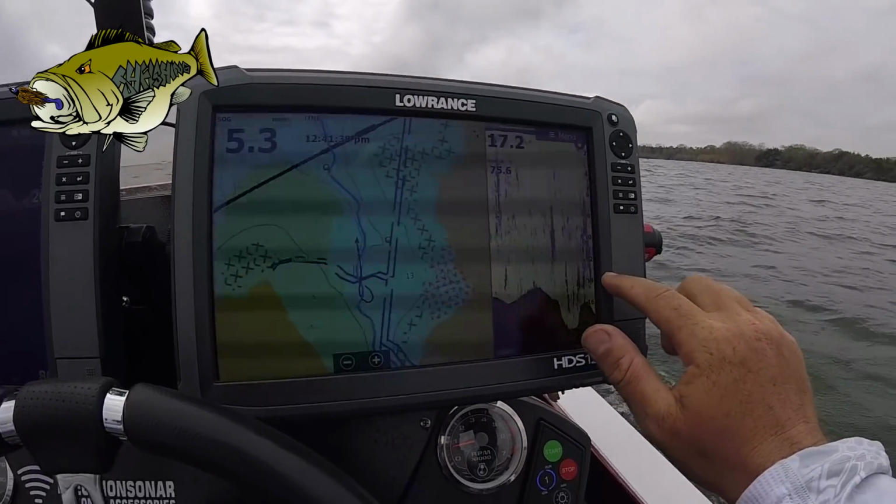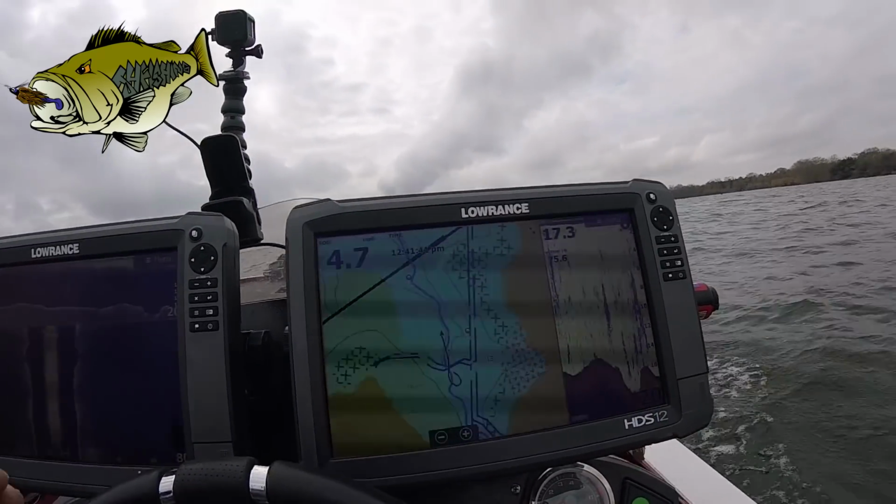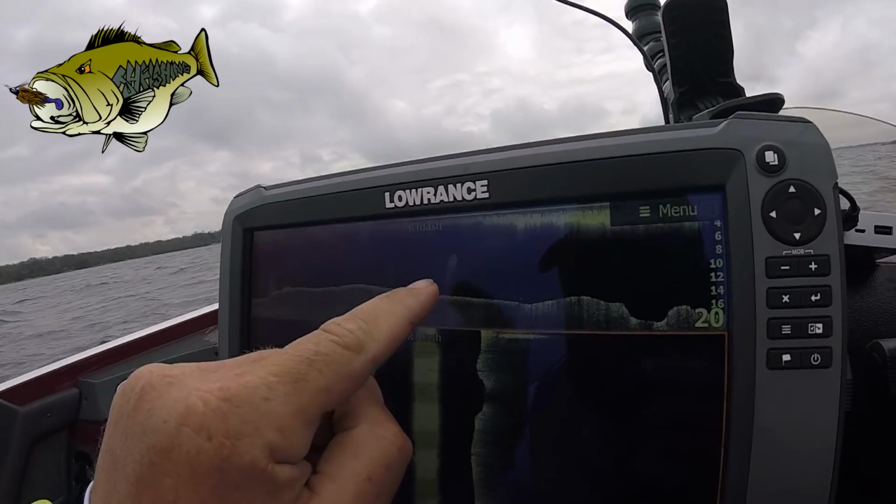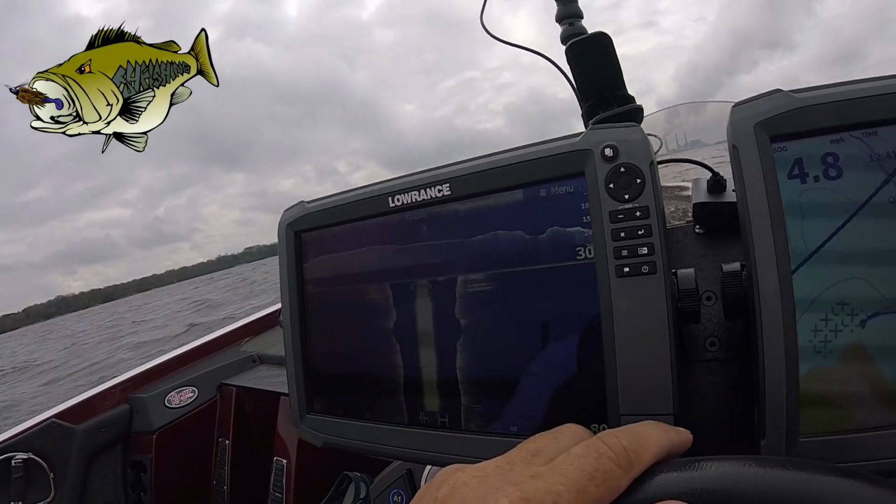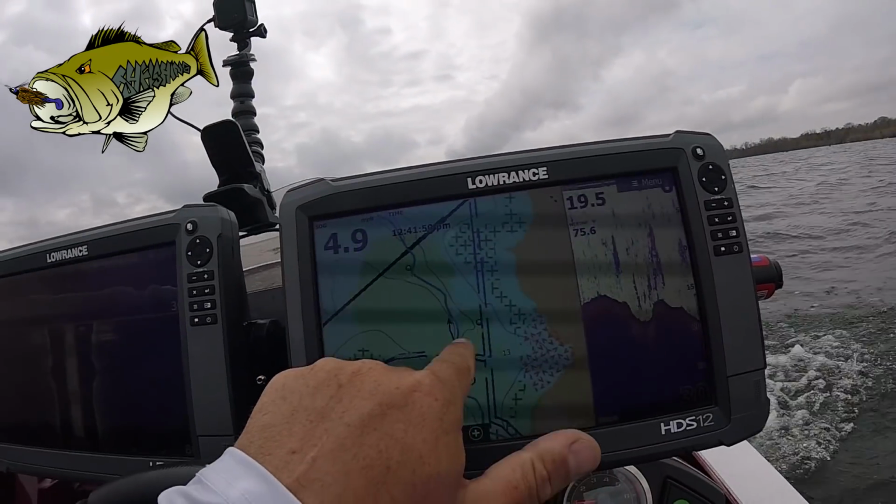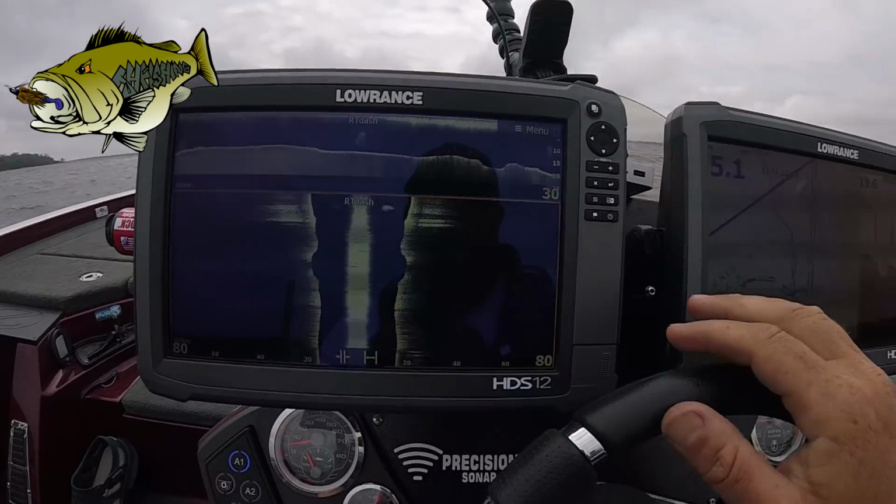So you got some bait up in the water column here. I'm going a little quick. Then you can see these pods of bait all through here. And then you got your ditch right there. That must have been when we crossed it back here. And now it's getting deeper.